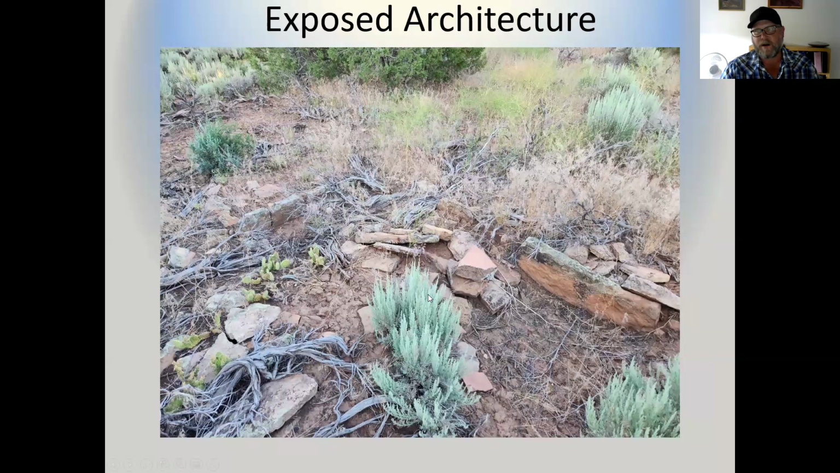Still pretty ephemeral architecture, definitely not like a big masonry pueblo that's collapsed. The site is in really good condition overall. There has been a little bit of looting and potholing historically. This is a surface room that's been excavated. You can see these big slabs that would have been framing a room here.